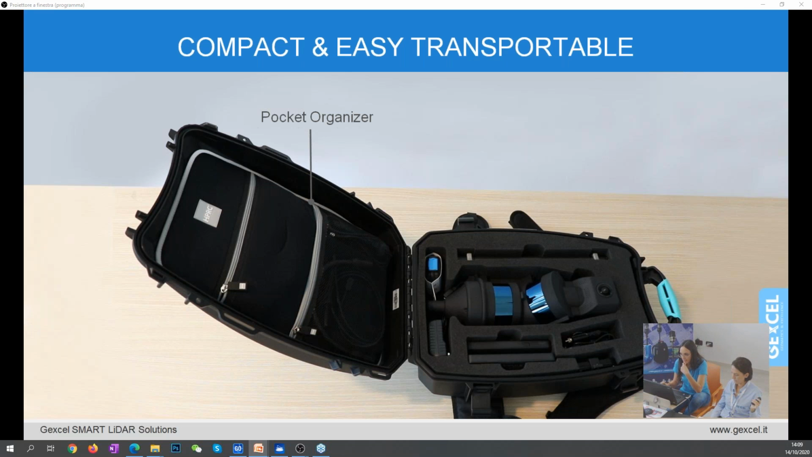Giorgia, we got some curious people here. What is the HERON weight? Yes, this is a very proper question. I would reply that HERON is lighter than my computer PC backpack, that you know is normally very heavy, and every time it creates trouble at the airport check-in.